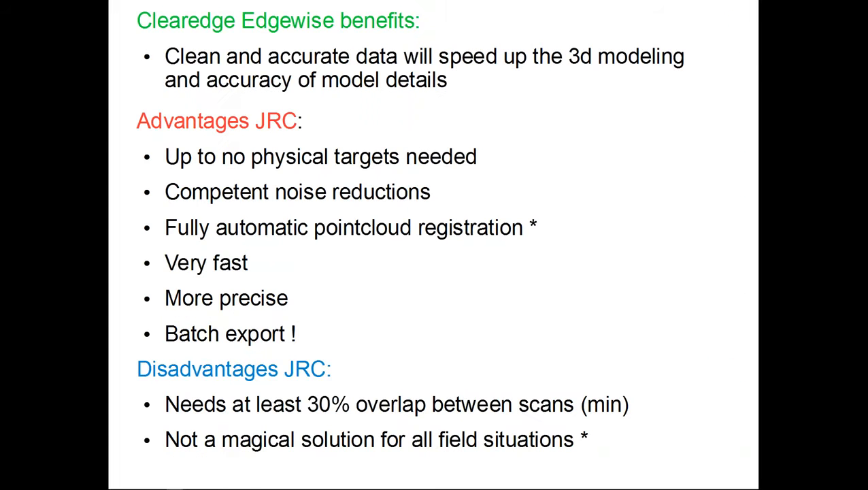One thing that I can say, ClearEdge, it's a very powerful software that benefits from accurate data, and any modeling software coming to that point is benefiting from clear and accurate data. But ClearEdge will process the data much faster by having the point clouds registered with GRC.